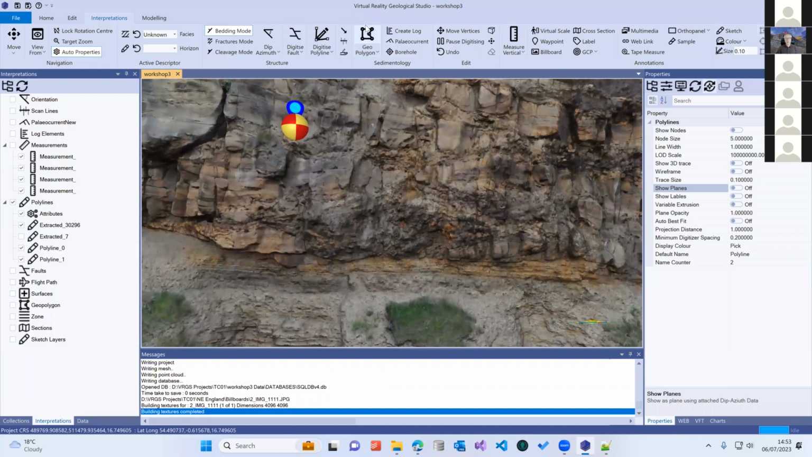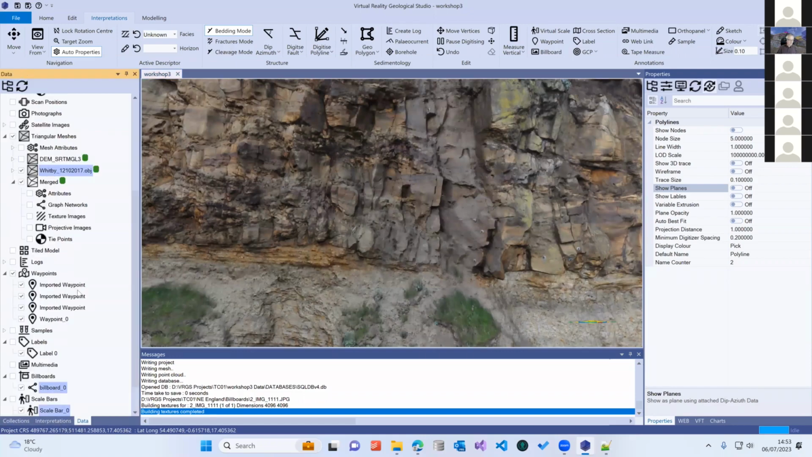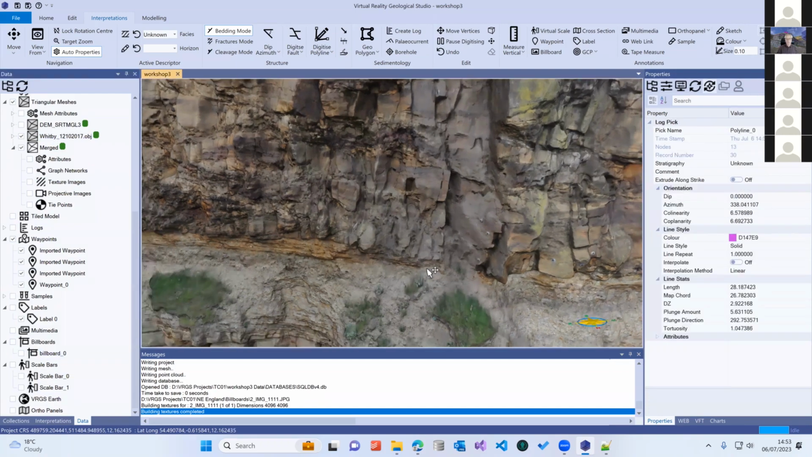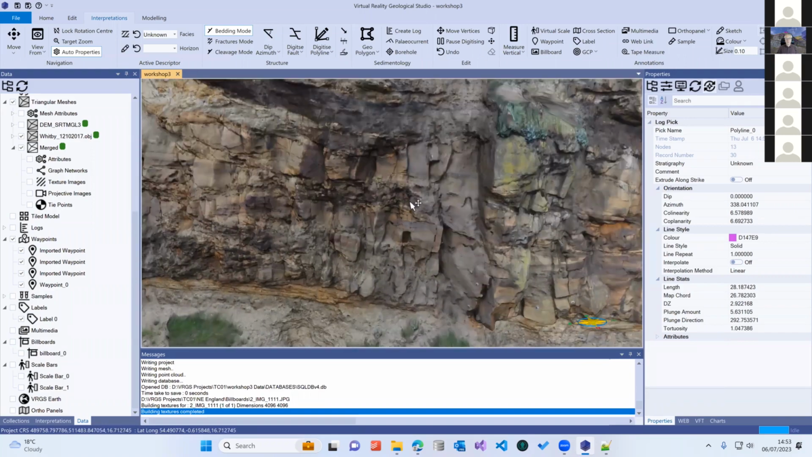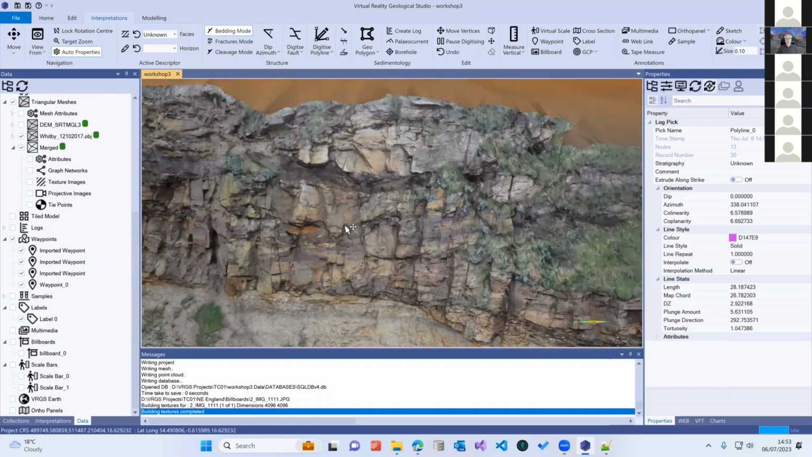We can also, with the draw on, just switch some things off here. We can also do things like create geopolygons. Let's find a good place to do this.